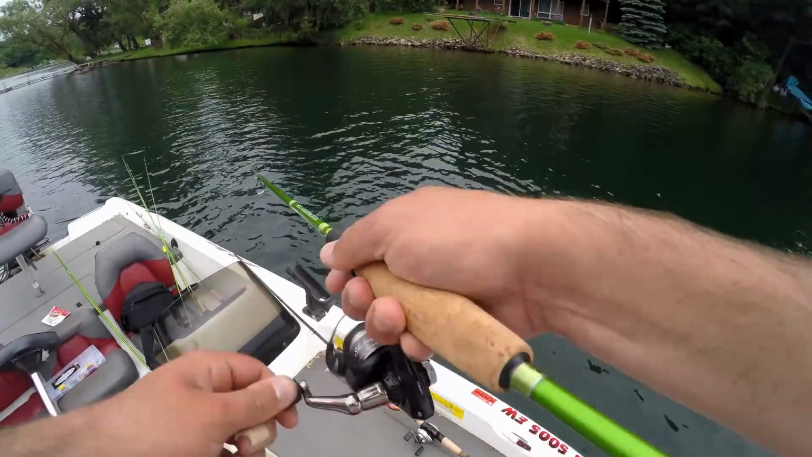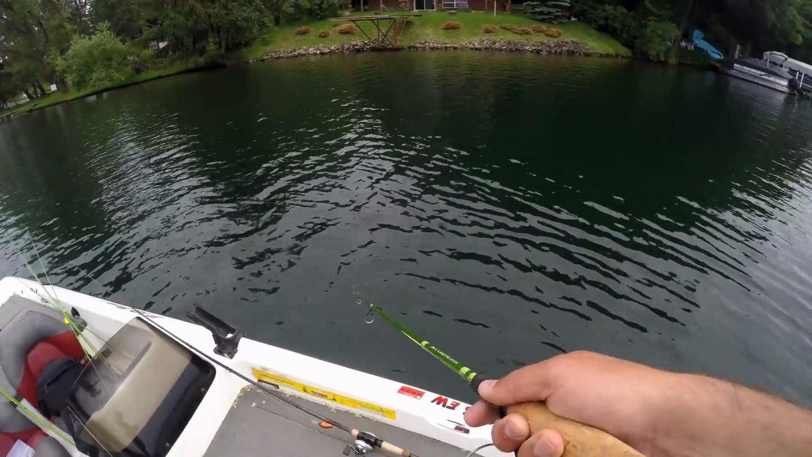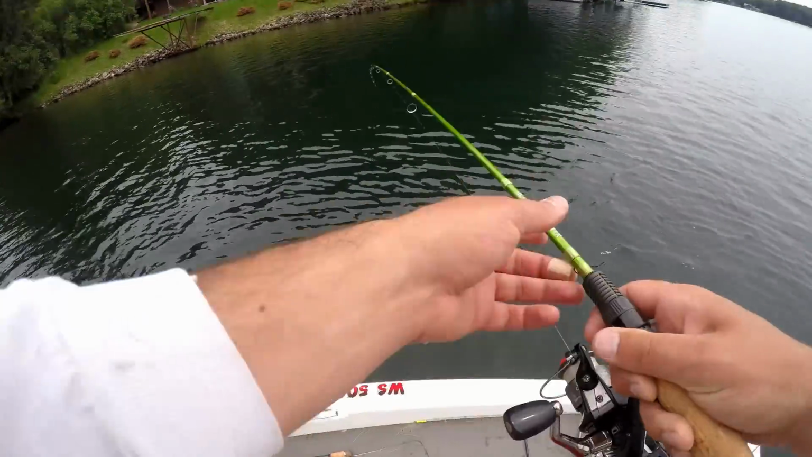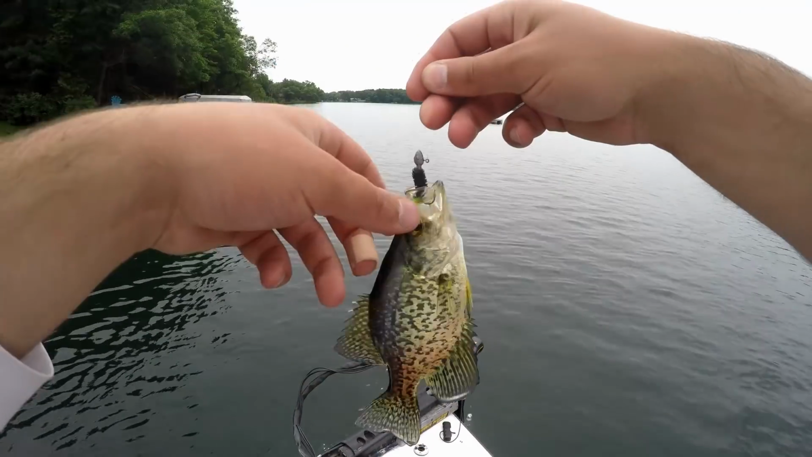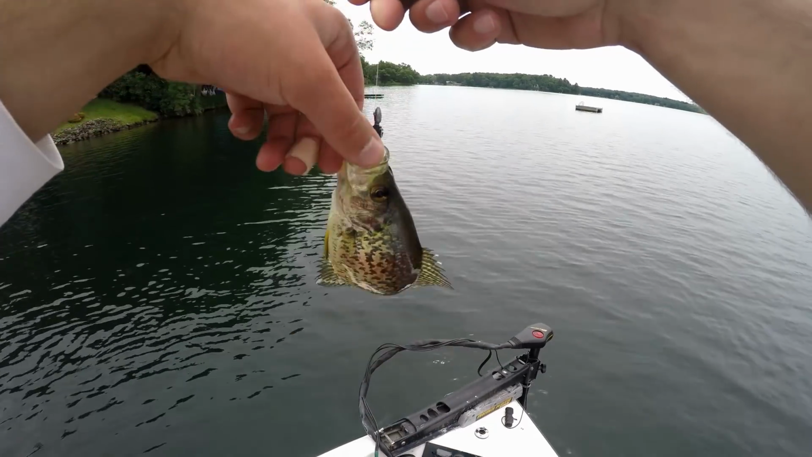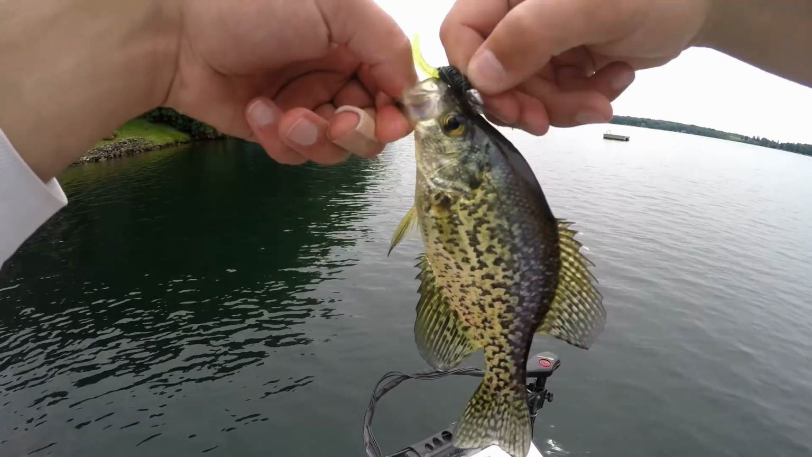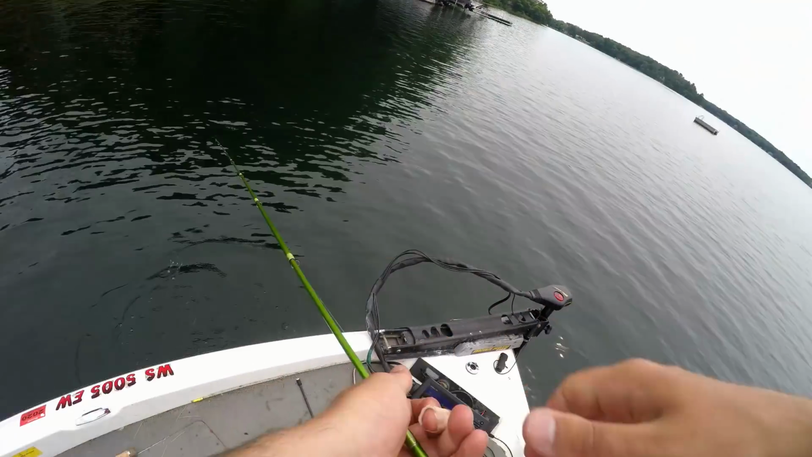There's a fish. There we go. That feels like a crappie too. It's not running like a bass because it's a baby crappie. Not the right school. Right species, not the right school. Use a little shallower. That first one I caught was a little deeper, so maybe the bigger crappie are out deep. Good thing to note.